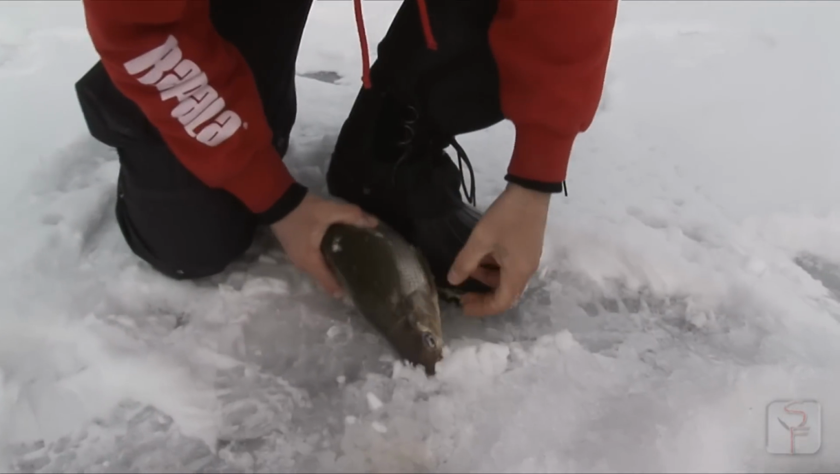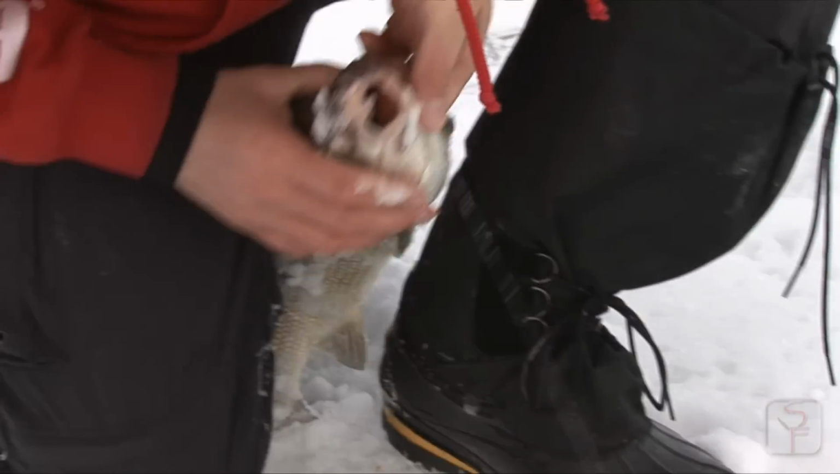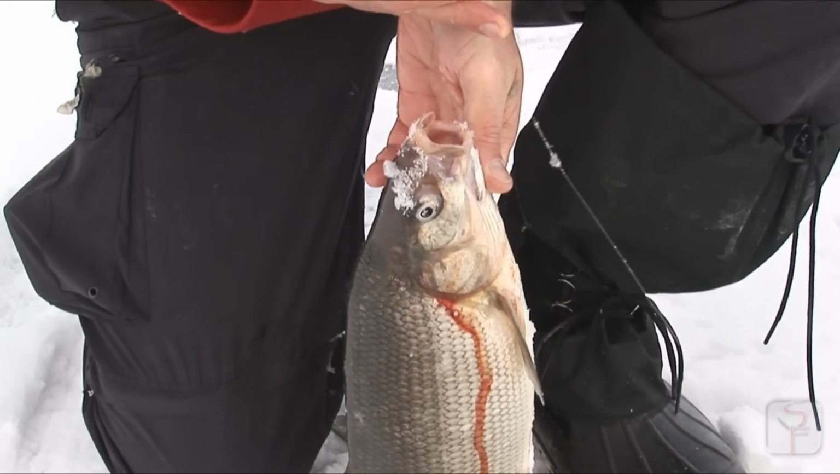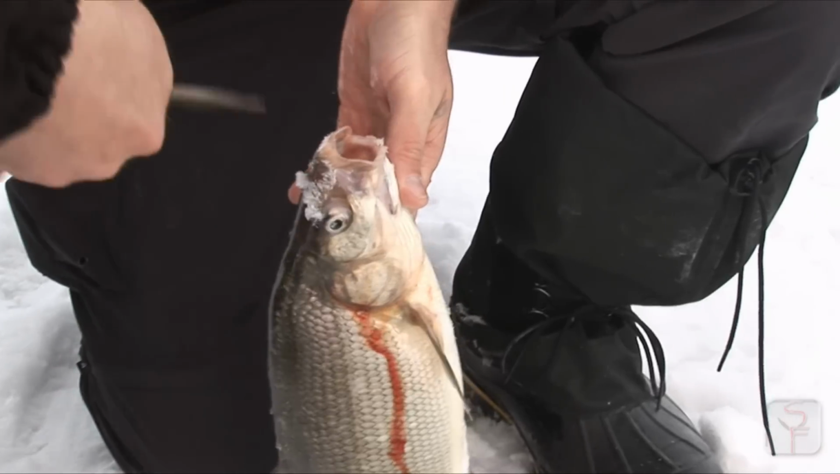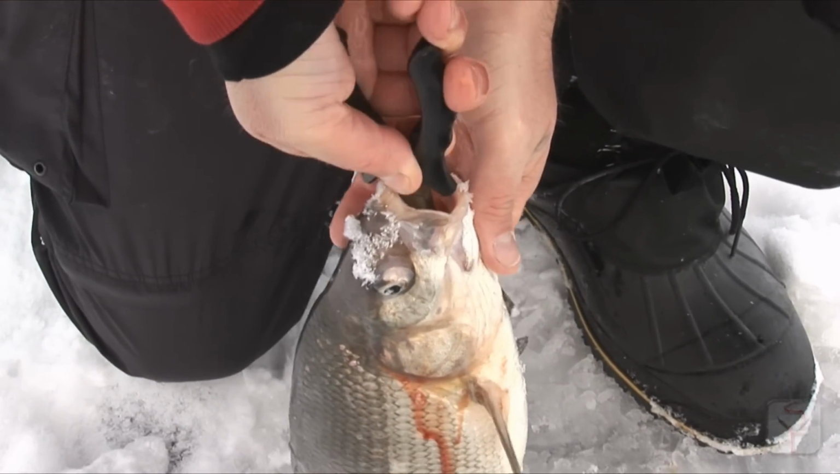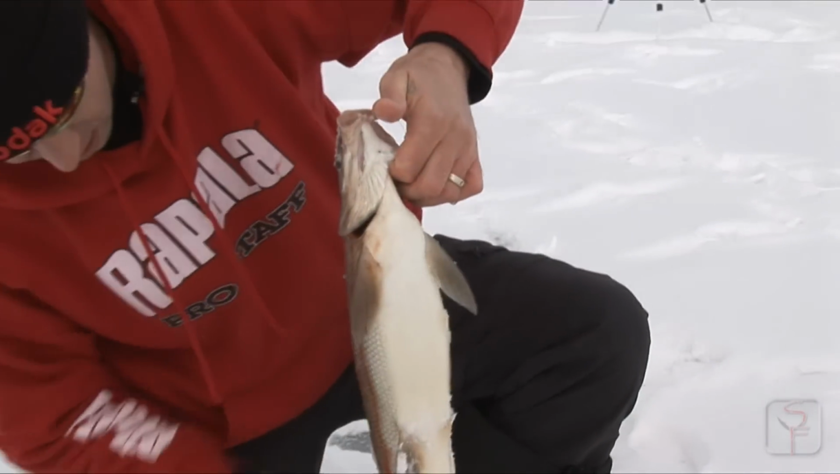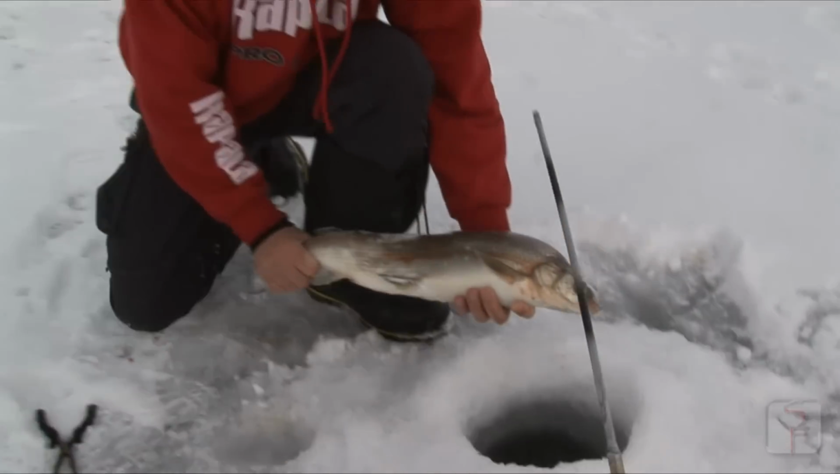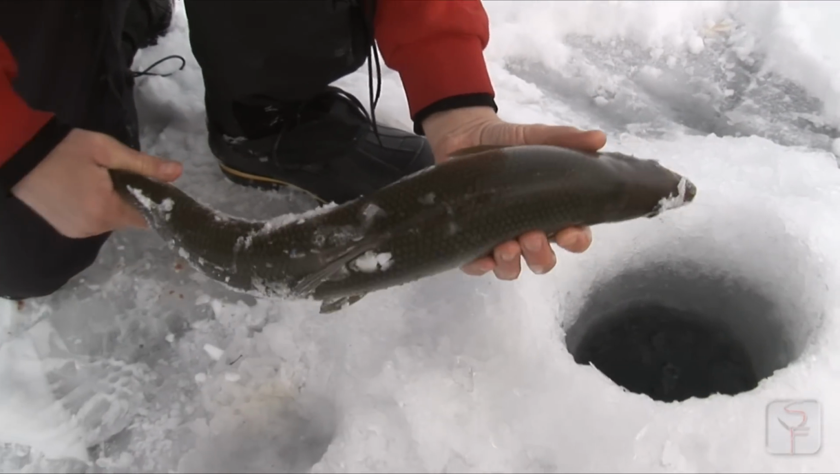Look at this. Oh man. Wow, he really inhaled that thing. Definitely gonna need the pliers. Thanks, man. Yeah. Wow, did he ever inhale that? There we go. Oh, got a little bit of blood there. He should be okay. Beautiful fish. He's hooked deep. Should I keep him?